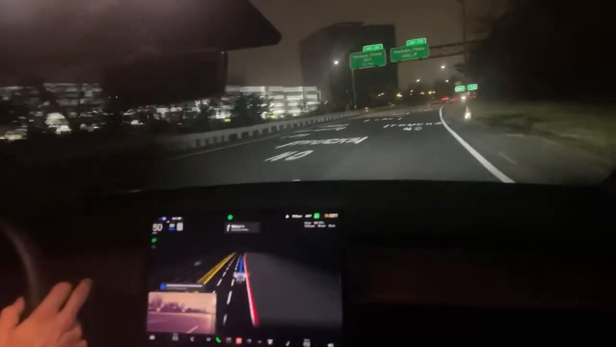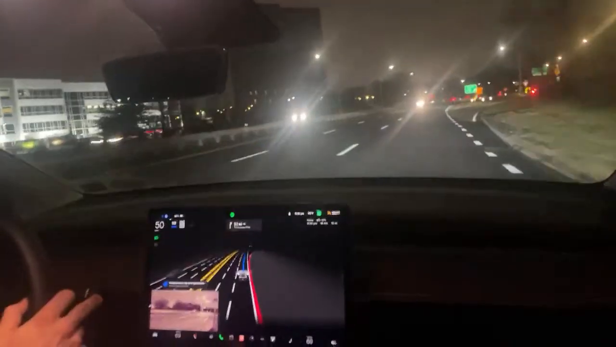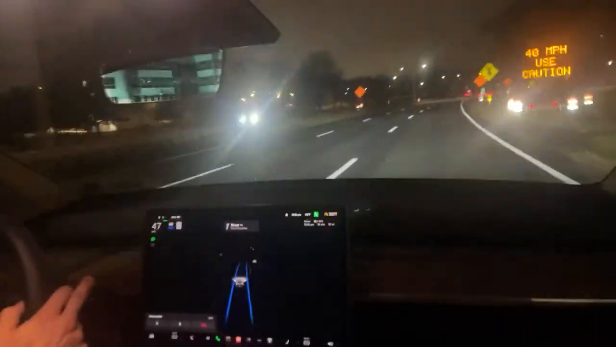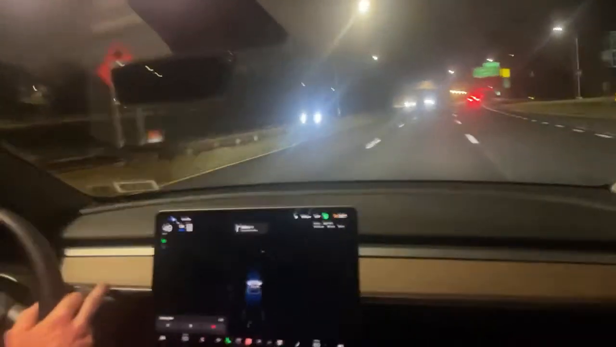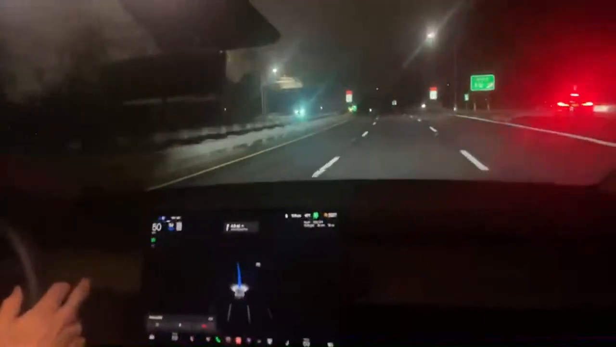Okay. Well, the turn signal's on. Use turn signal. Huh. I turned off the full self-driving and turned it back on. Confirm lane change. That seems better. Every once in a while when it goes on, it seems to, sometimes it's like it starts off with a good run.